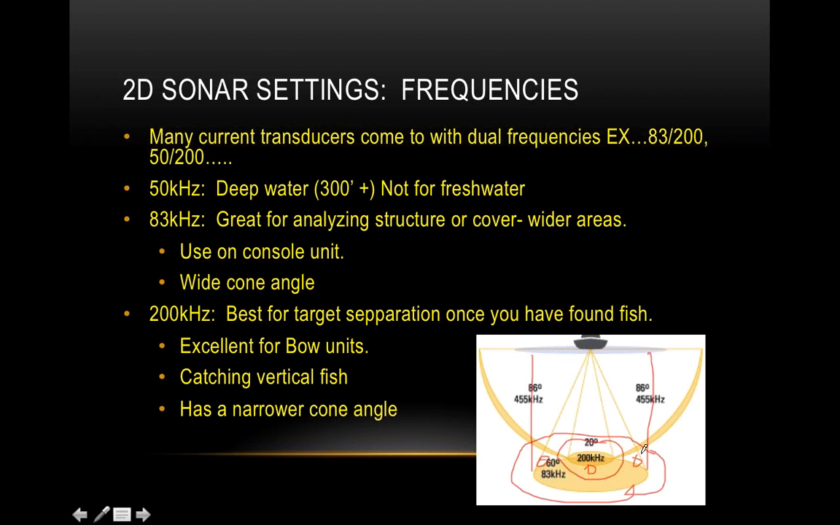So that flat image that you see that you assume is directly right underneath the transducer may be, depending on the depth, because it changes based on the depth. As you get deeper, that cone gets wider, that circle gets wider, and the diameter can be pretty big. And there are formulas for that too. You can find them pretty easily online for the different kilohertz. You can find out how wide that cone is for the depth that you're fishing.